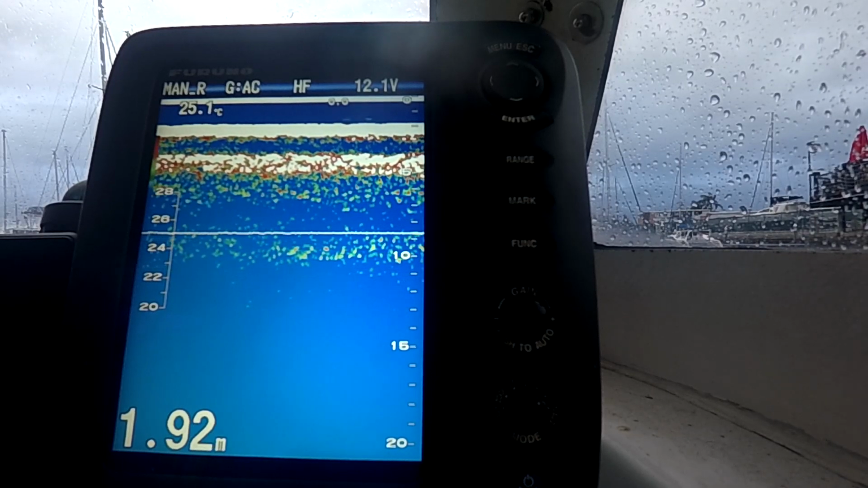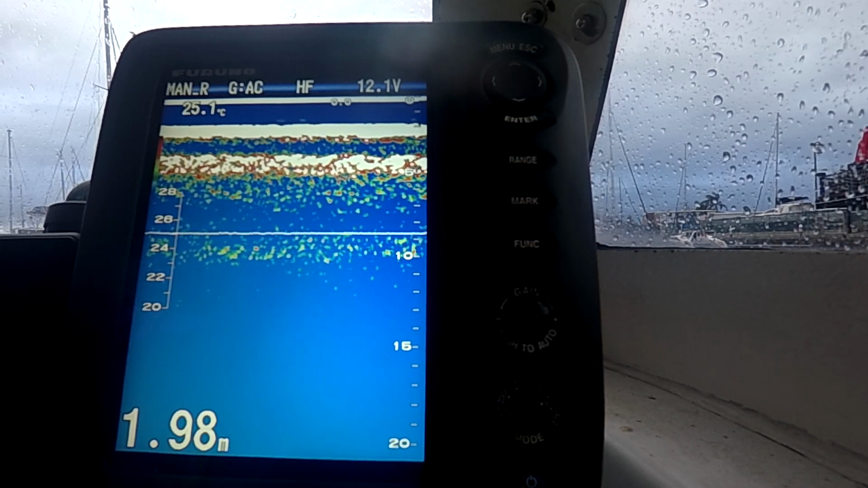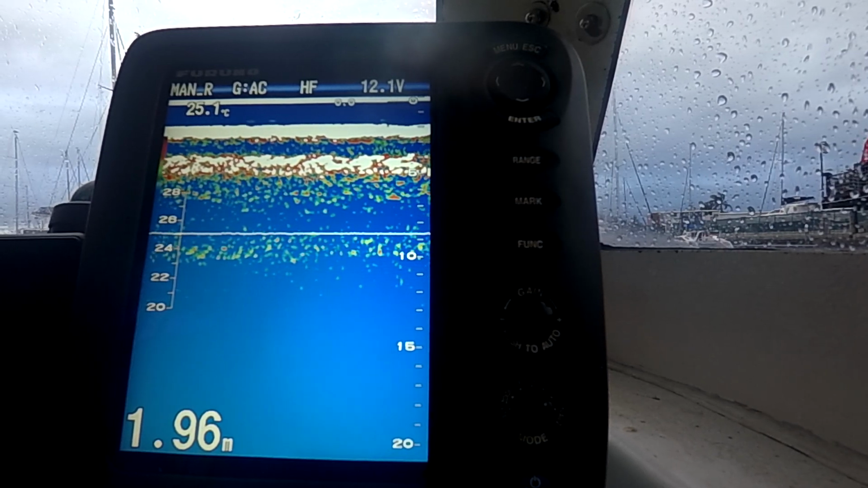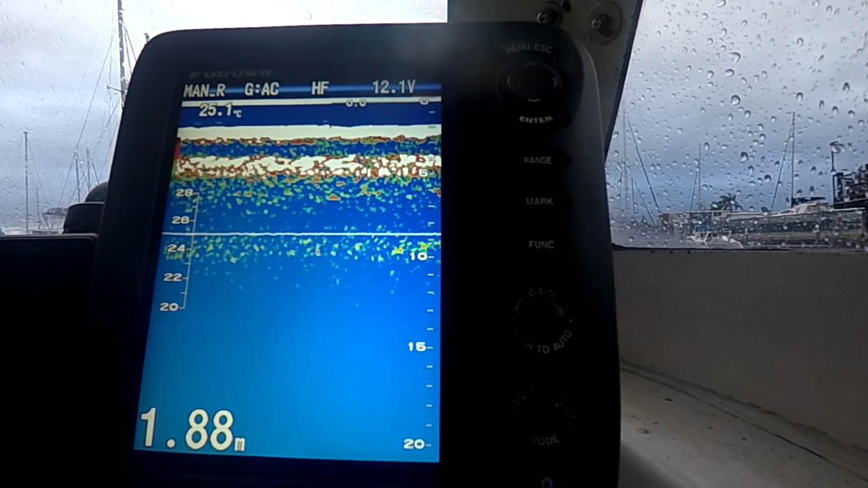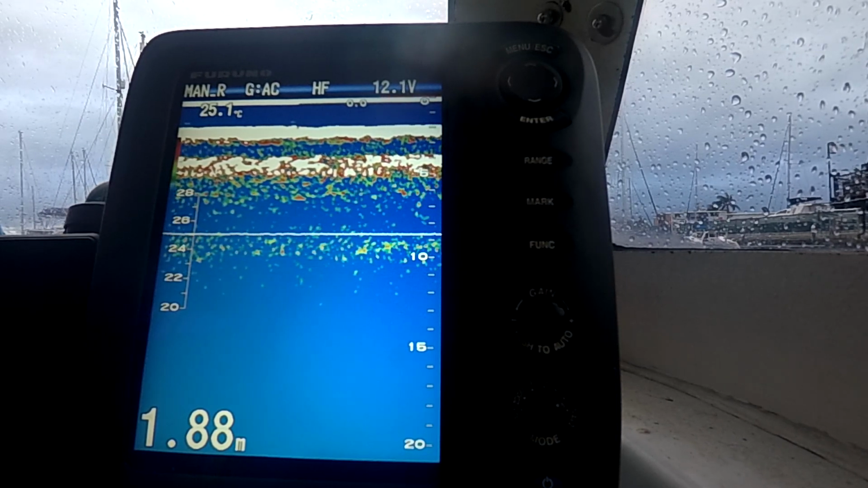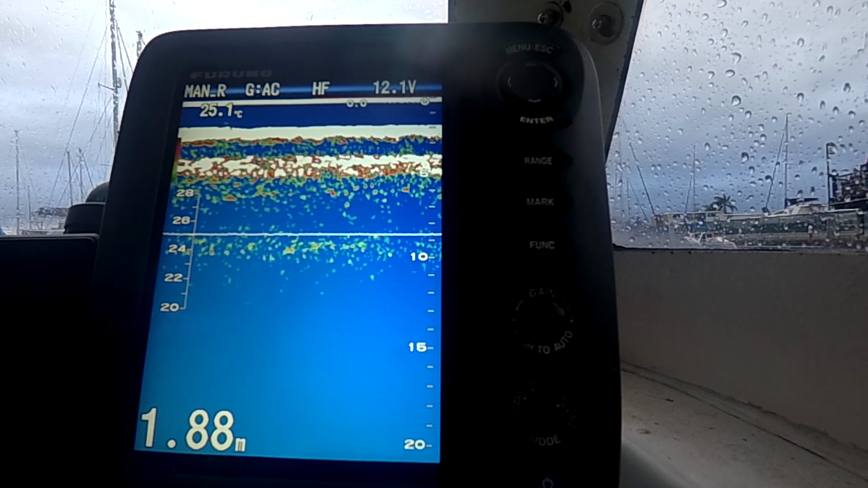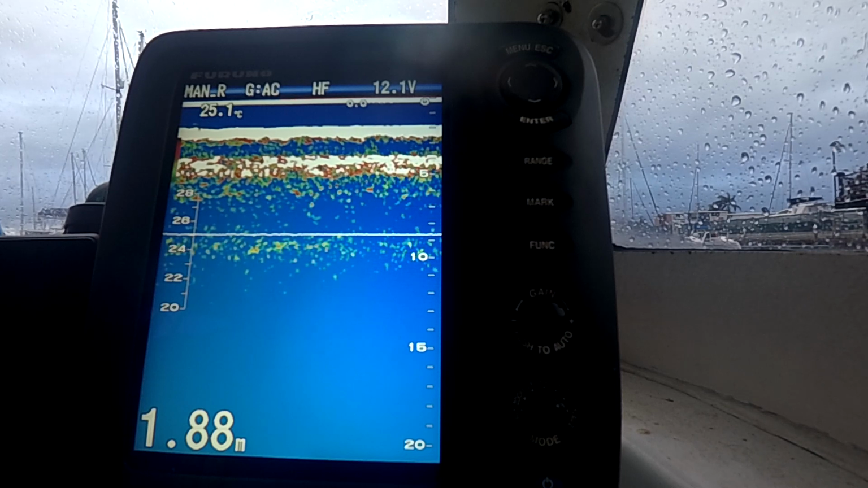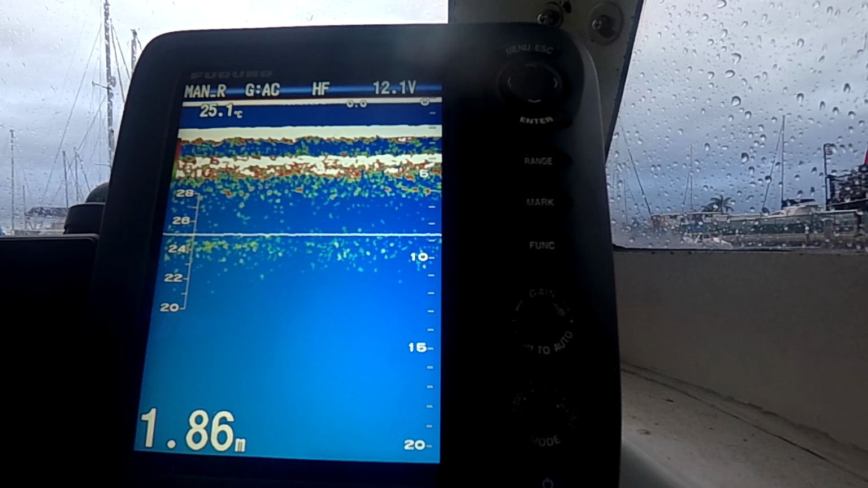Okay guys, here we are about to set up a FCV-588 Furuno for medium and deep water. Same menu structure for the whole FCV-585, 587, 588 and the 620, 627 series. So we'll just jump straight into it.